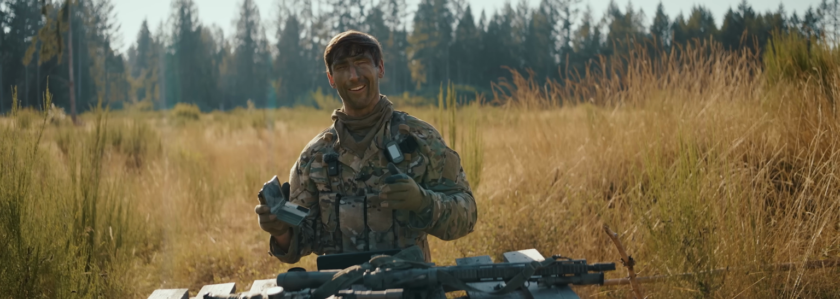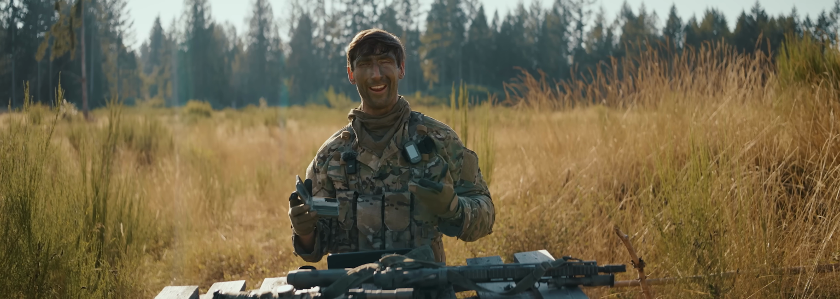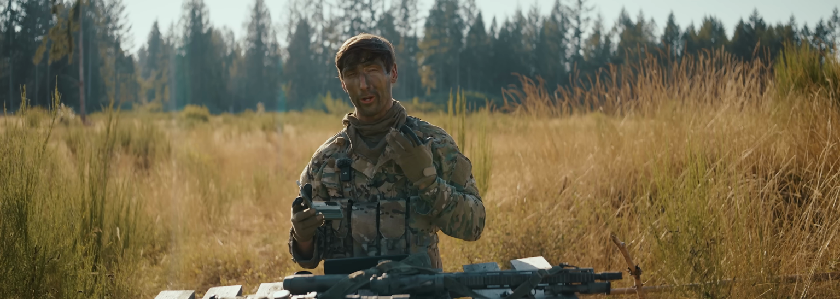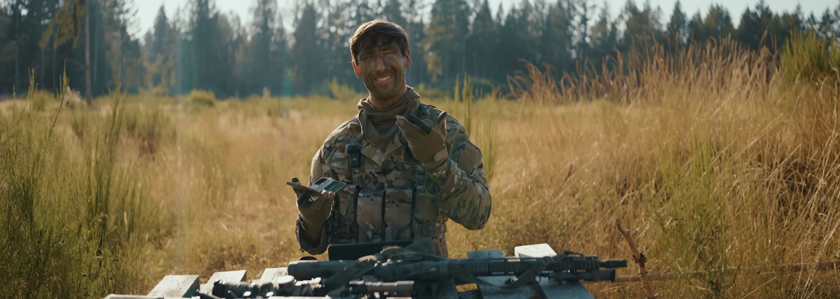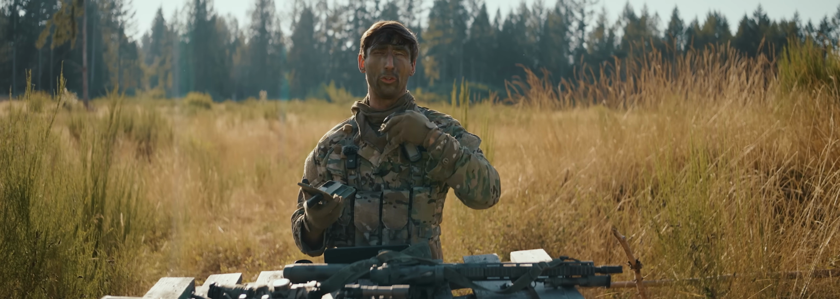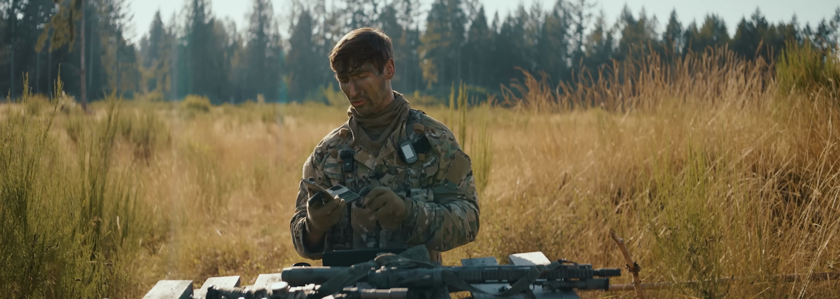Now, as you can see right here, I've had this camo on all day. So I've been running in it, I've been rucking in it, and you can see that it's starting to run, it's starting to get a little bit less covering all of my skin. And the reason for that is I wanted to show you how quickly that camouflage rubs off. For all my military guys out there, you know how much it sucks having to re-camo up all the time, but it's absolutely necessary to keep that camouflage going.